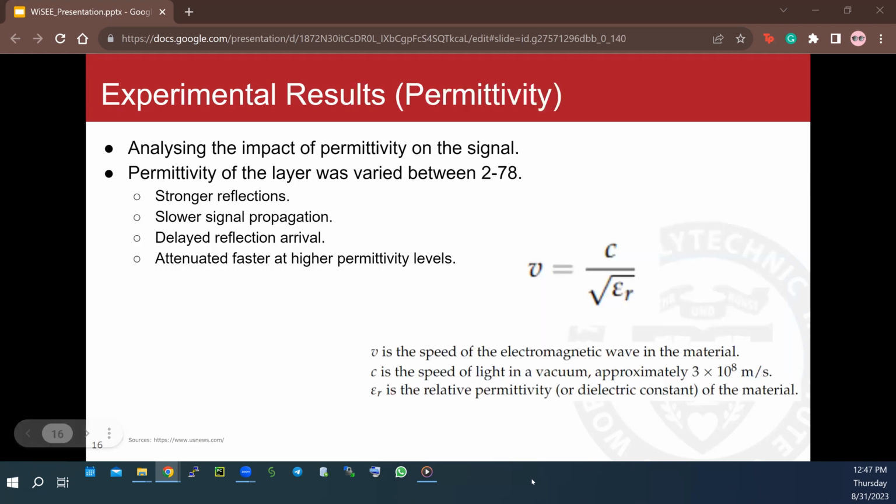So we first tested the impact of permittivity on the GPR signal, keeping all other factors constant. We just varied permittivity. As you can see in this equation, as permittivity goes up, the velocity of the signal will be reduced. Basically, higher permittivity means slower signal propagation, stronger reflection, and delayed reflection arrival. Also, the signal will be attenuated faster at higher permittivity levels.